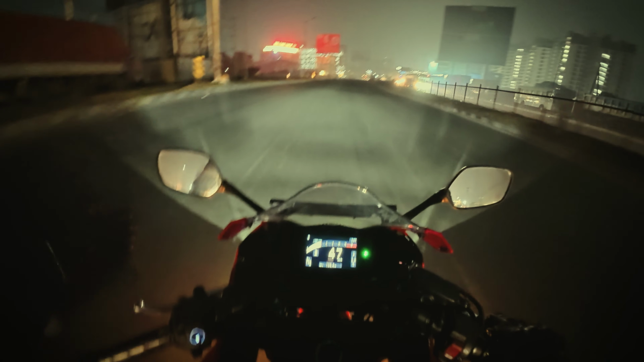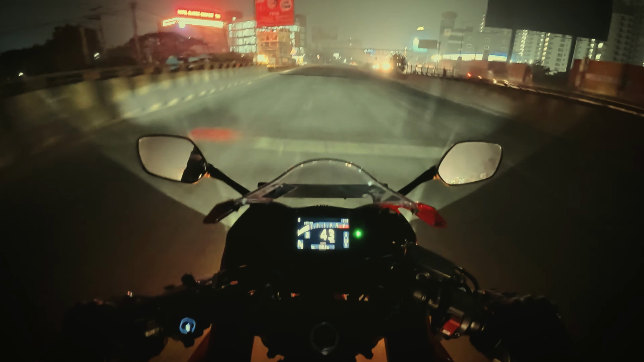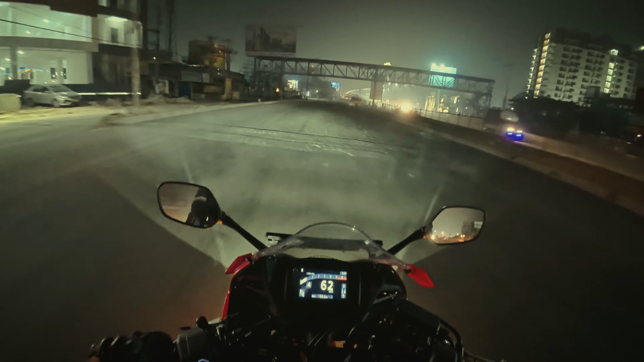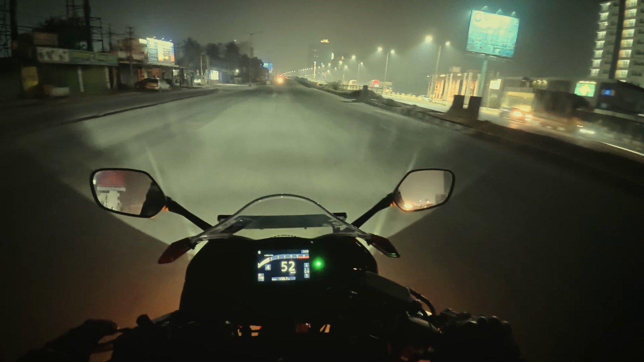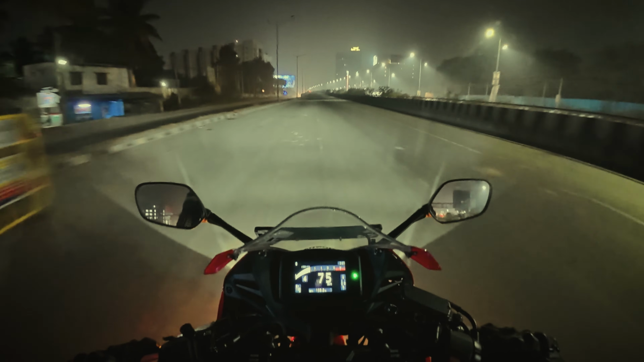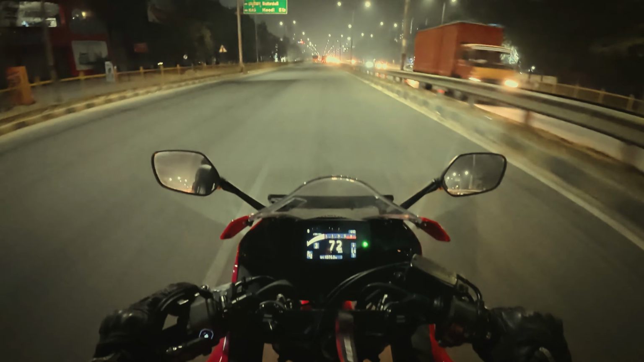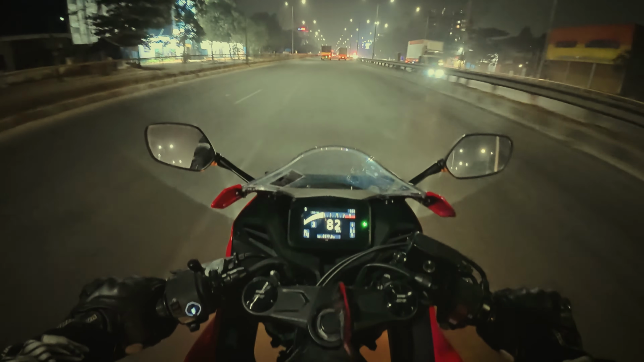Let's go. The truck was really not visible. So it's just 24 more kilometers to 5K.